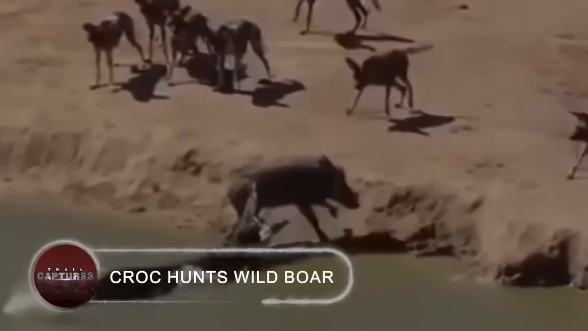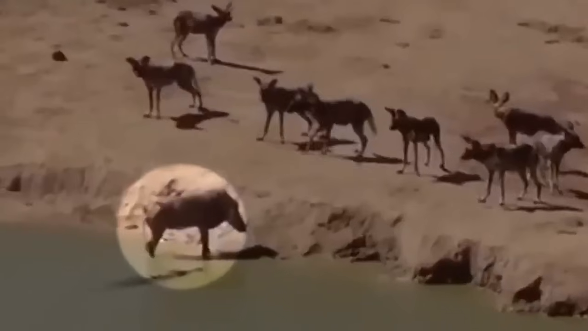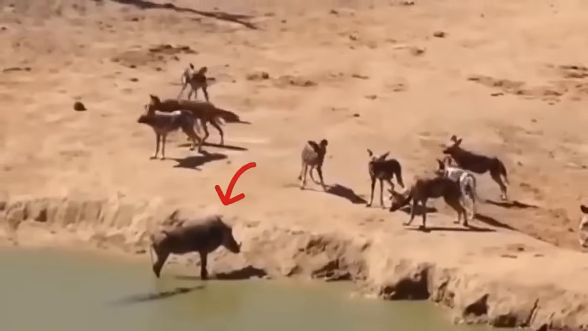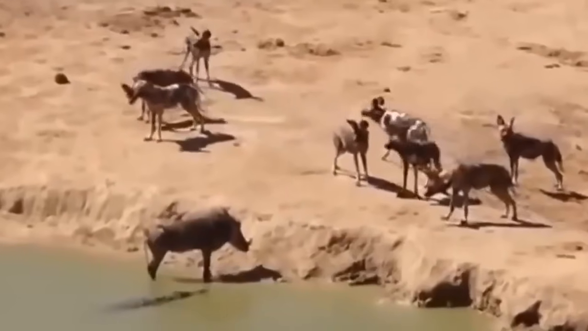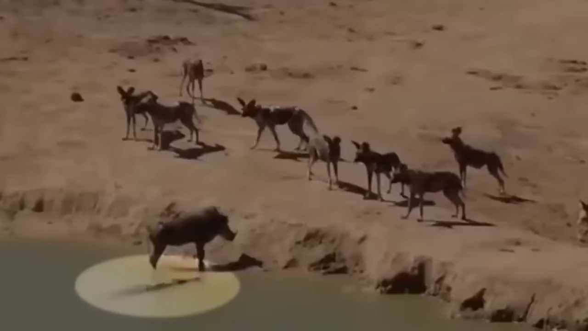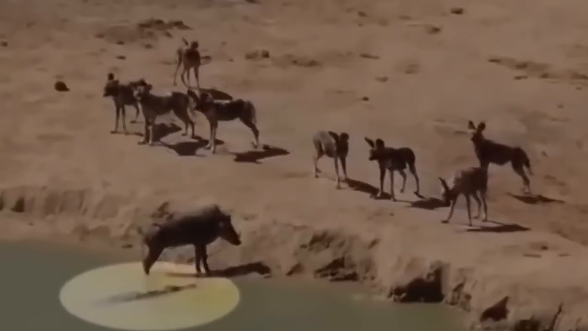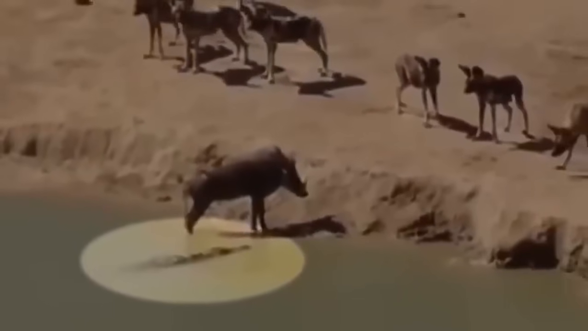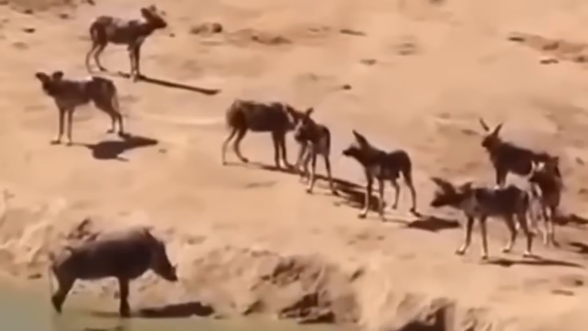Croc hunts wild boar. A visual representation that conveys the feeling of being stuck between a rock and a hard place. Standing in the water because of the wild dogs waiting for it on the dry land. This wild boar has no idea that it has unintentionally invited another dangerous predator. A crocodile hiding in the water stalked the boar while it considered how to get rid of the hounds.